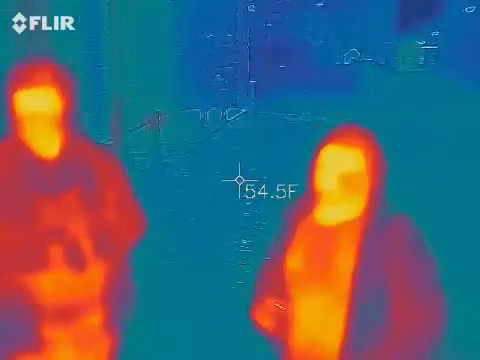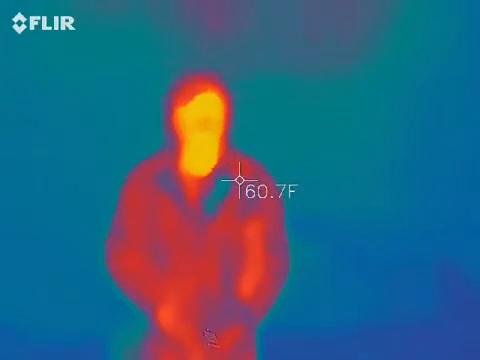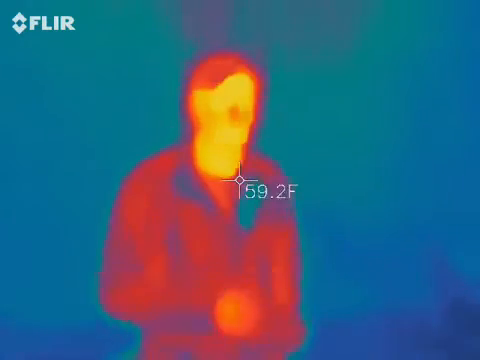Do me a favor and shoot the wall and don't have anybody in view. So, yeah, they're perfect. What color do you see? Orange. Mostly orange, big orange square. Watch what happens when I get in the picture. You're highlighted. The background goes blue. Now the whole array of colors should be there. My skin tone is going to be the warmest thing out here. So you want to try to keep somebody in view at all times.